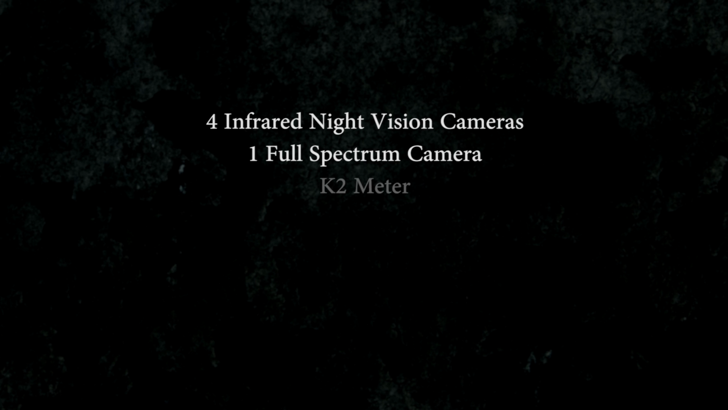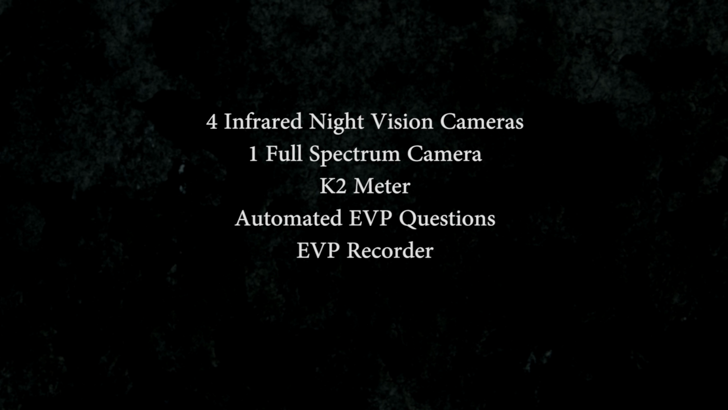I had 5 cameras going, 4 infrared night vision cameras and 1 full spectrum camera. I also had the K2 meter going in the living room, an automated EVP session and EVP recorder going up here in the spare room, and also the laser grid star pointer downstairs. The hope, as always, is that if I capture a bit of activity on one camera or one piece of equipment, I would find something that corresponds with it on another one.